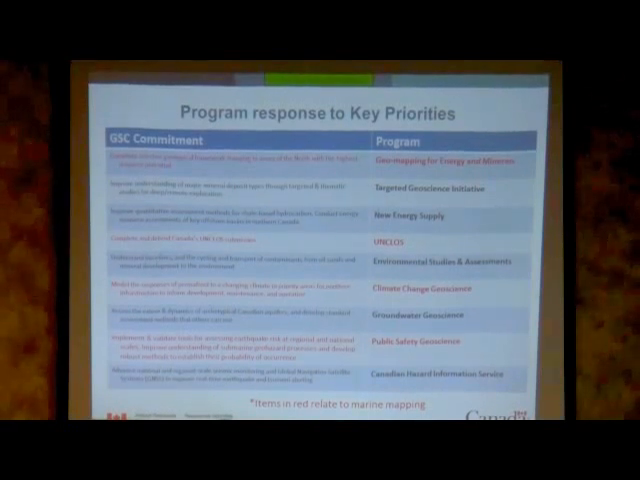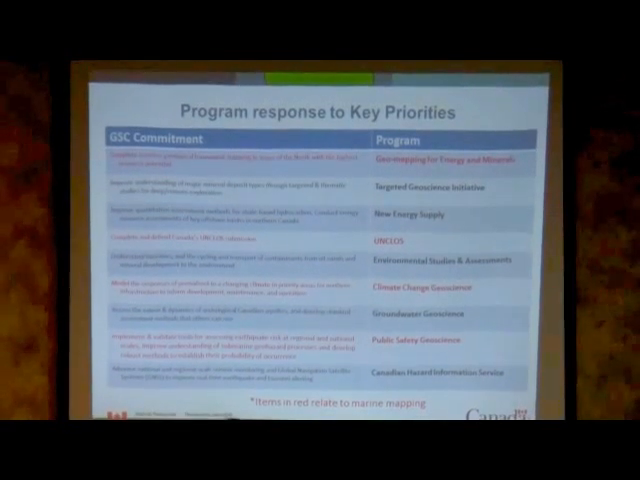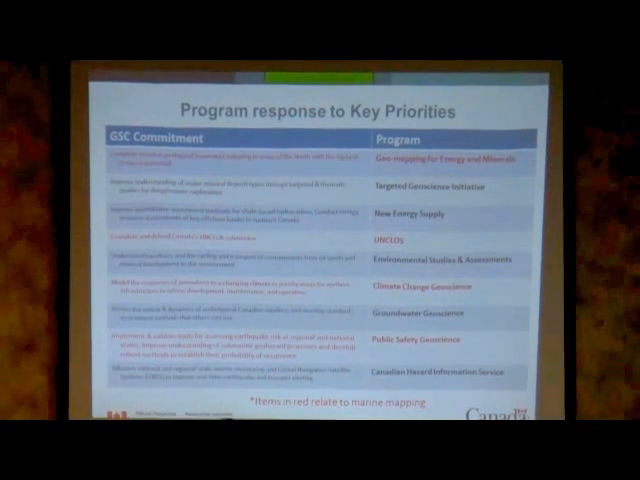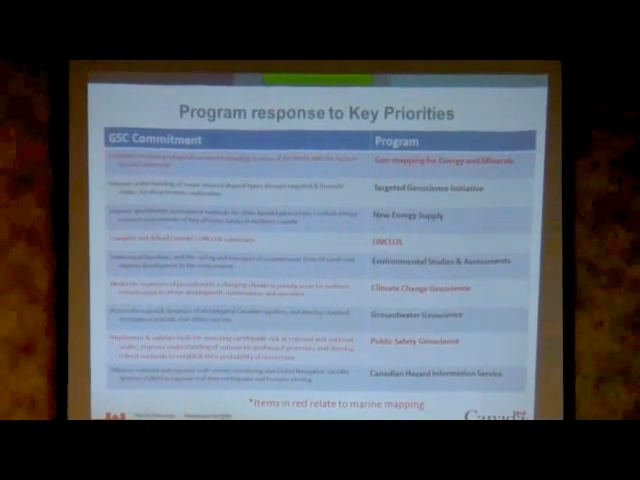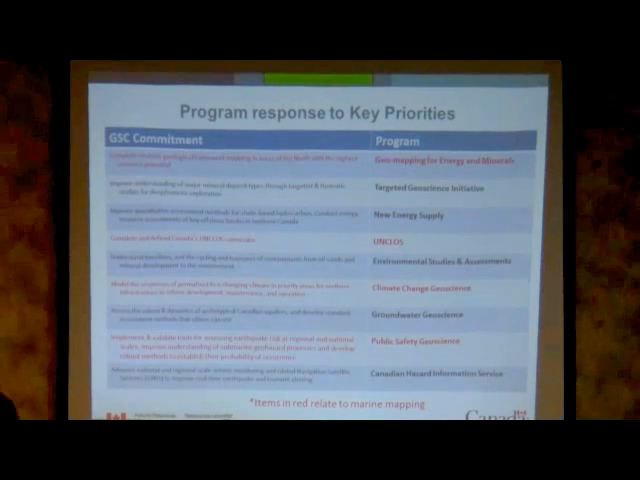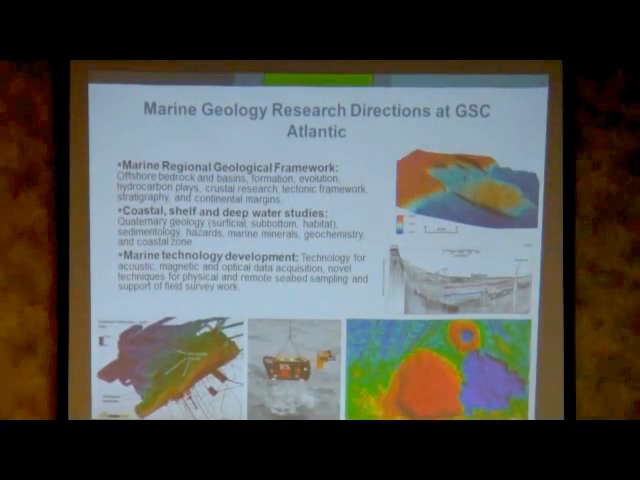The climate change geoscience program is addressing climate change risks to infrastructure along Canadian Arctic coasts. And public safety geoscience looks at all kinds of submarine hazards. And all these things are achieved through mapping. And of course, mapping involves remote sensing.